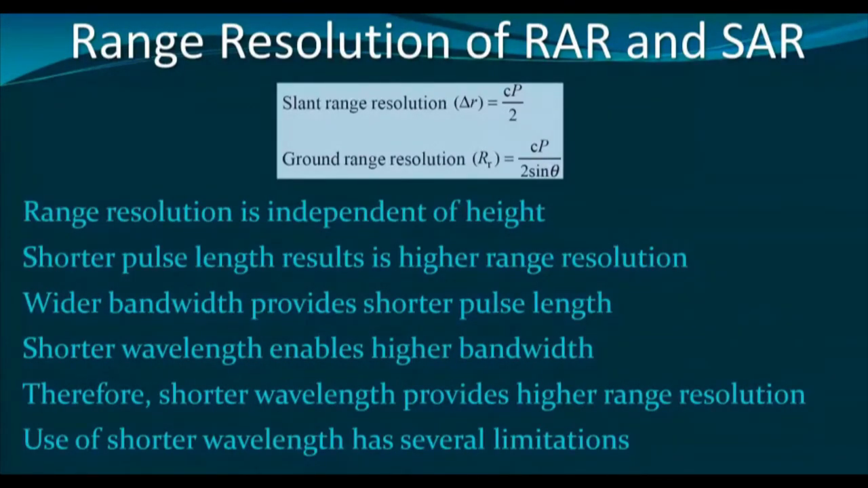Now, if we want to use wider bandwidth, then definitely we have to use shorter wavelength. For the longer wavelengths, we cannot use wider bandwidth. So if we cannot use wider bandwidth, then we cannot obtain higher spatial resolution, because the pulse length is dependent on the bandwidth. Wider bandwidth provides better pulse length. Now, wider bandwidth can be obtained if we shorten the wavelength.